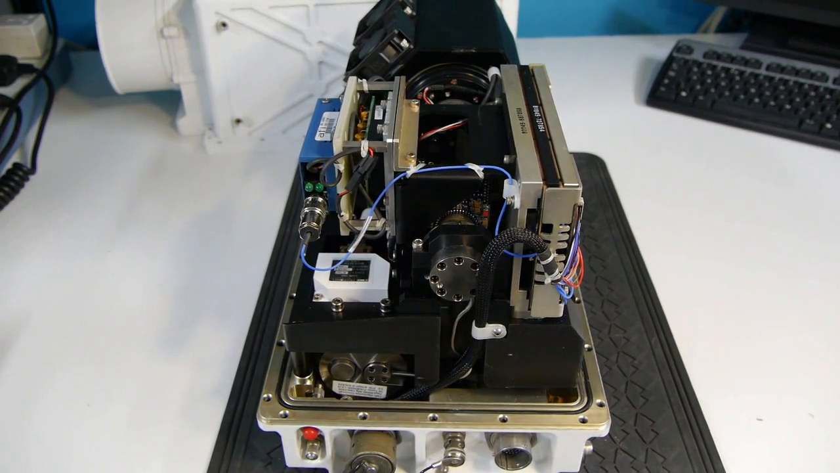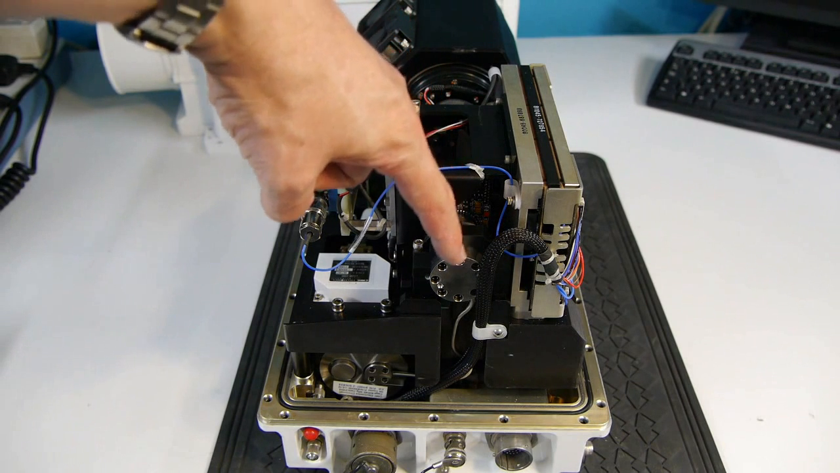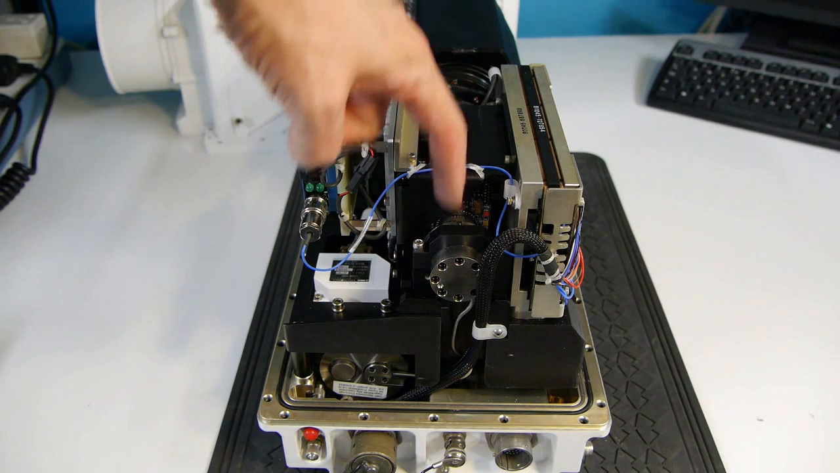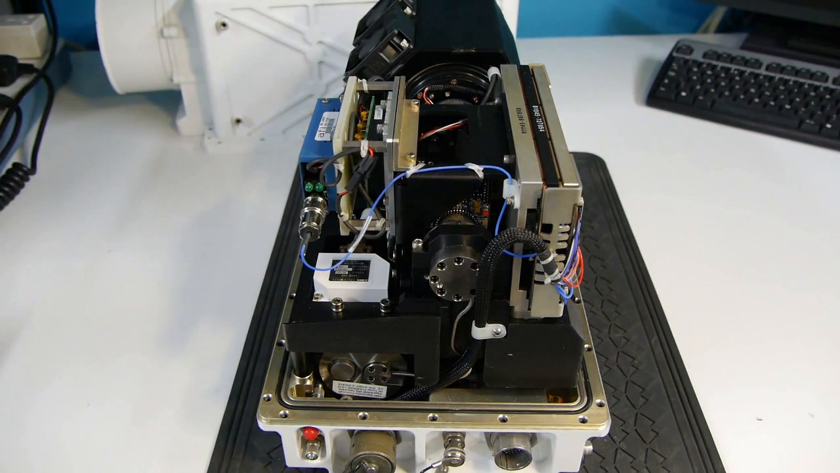Okay, from this angle we can now see the sensor in this area here. Now the sensor is cryogenically cooled, as I've previously said. It operates at a temperature of around about 70 degrees Kelvin, which is around minus 200 degrees centigrade.